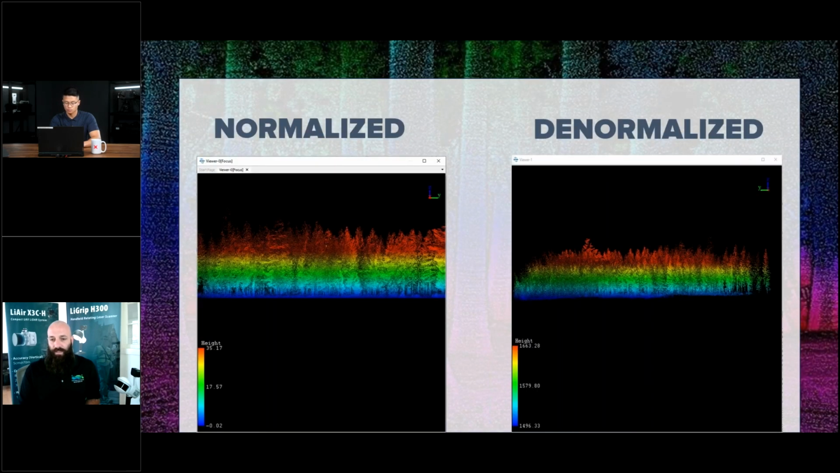And so within the specific data set, we were able to see a difference between normalized and denormalized. We'll have Jackie explain that a little bit further. Yeah, so the one on the left here is, you can see that the ground is perfectly flat. And on the right here, you see the blue, there is still some elevation at 1,496. This is ellipsoidal height.